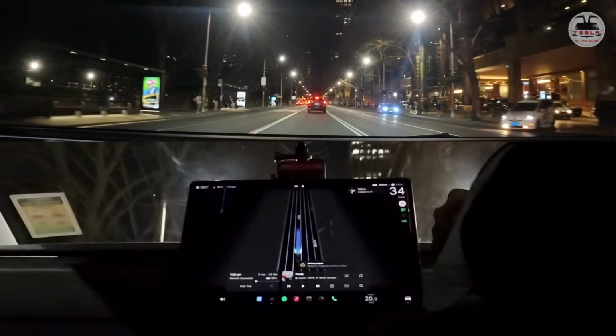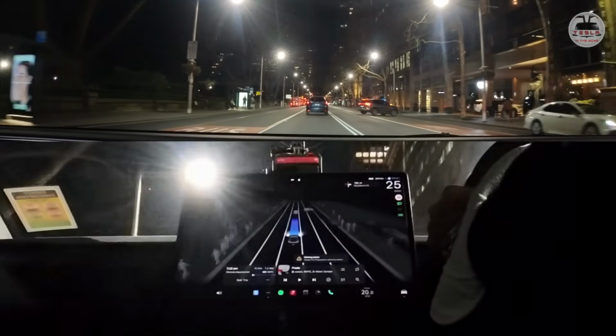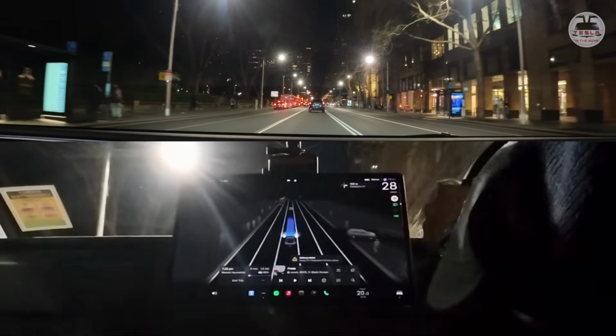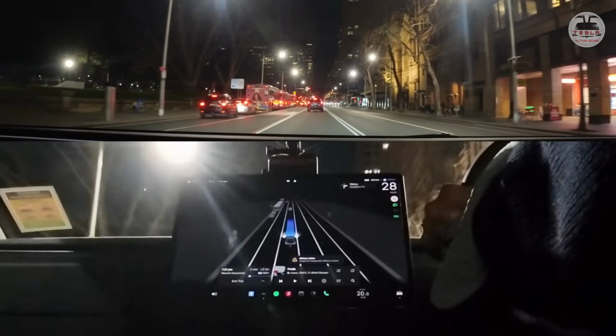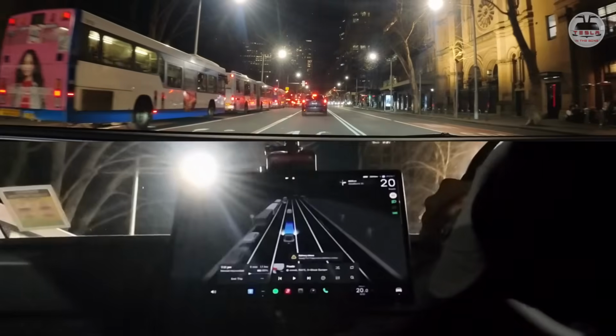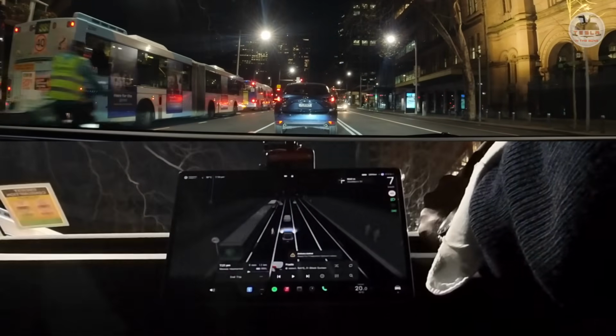Oh, wow. Look at that visualization. All the people standing in the bus stop. The buses are standing there. And we're going to go straight. And we're going to have to turn into Gulburn Street in just a bit. And that is a tricky right turn as well. That is a very tricky right turn.